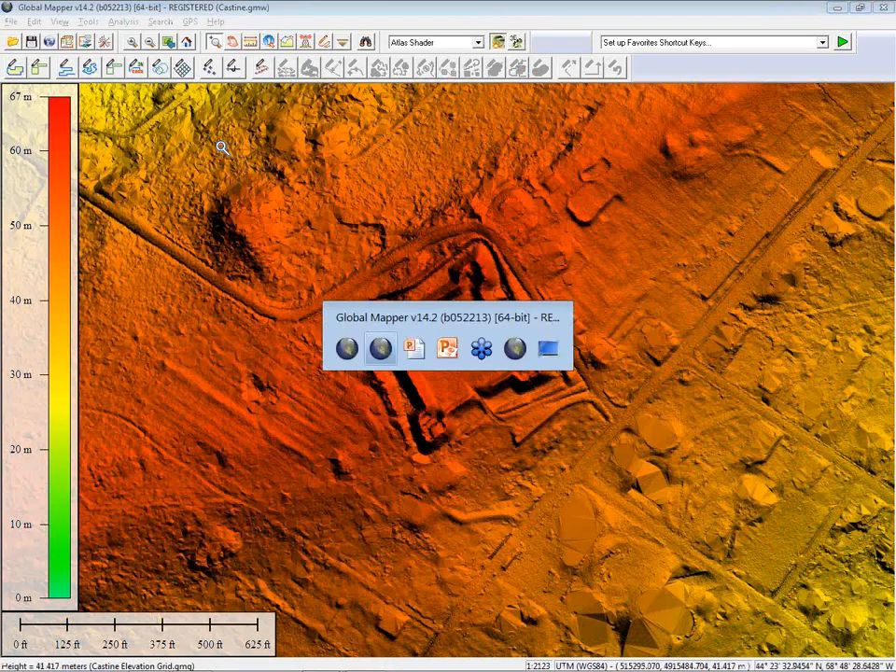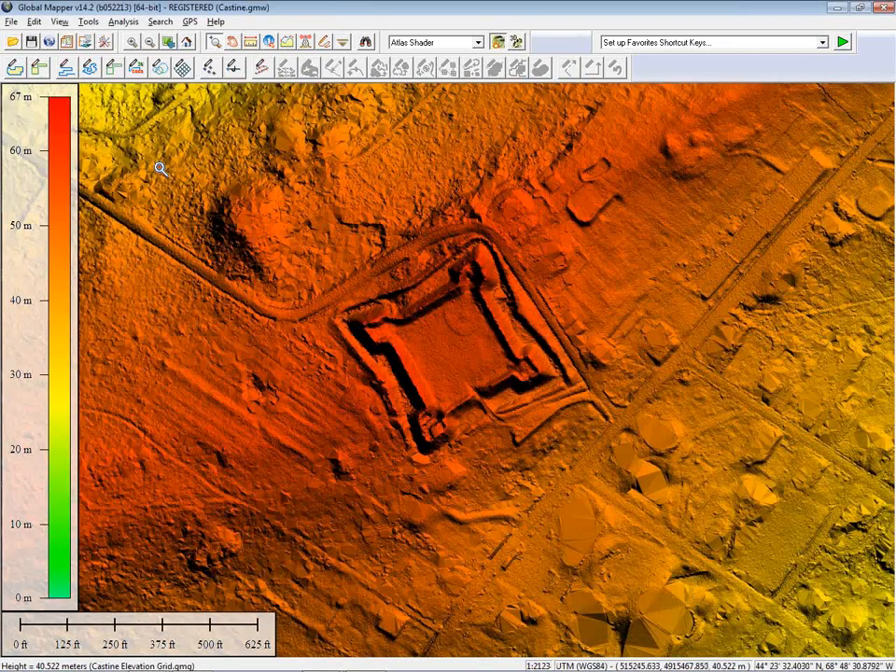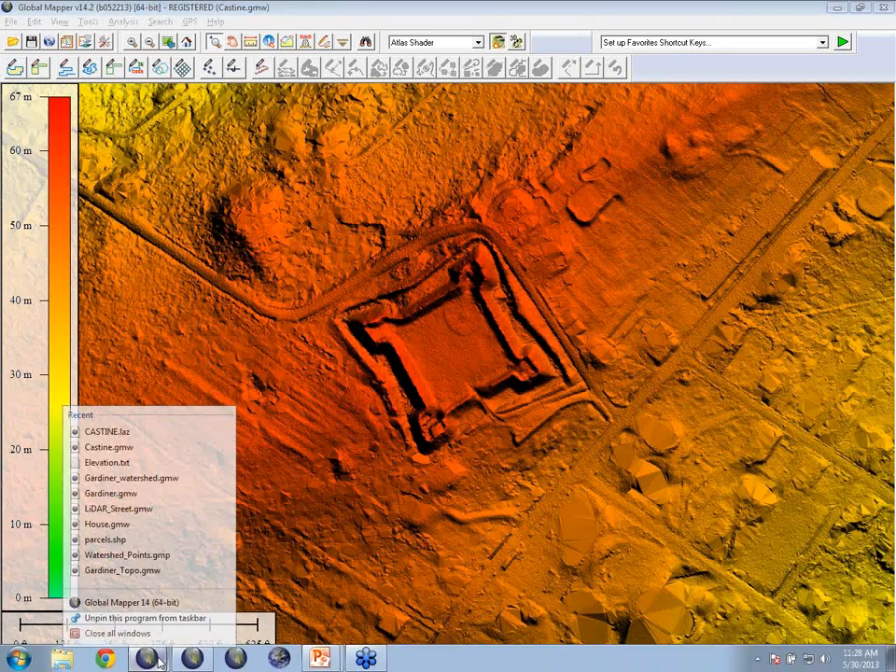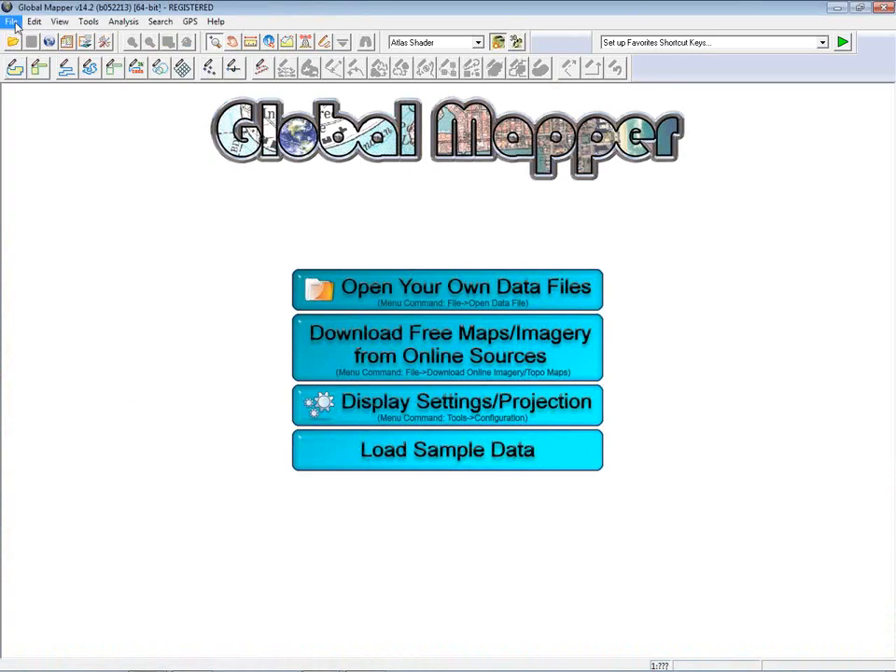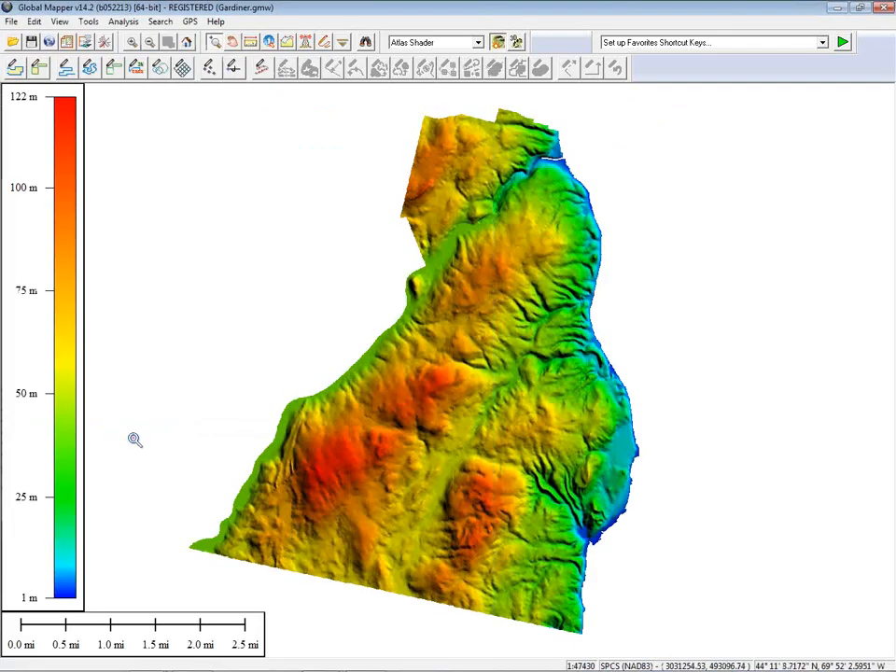I'm going to change focus slightly here. I'm going to actually open up another version of Global Mapper. Just bear with me for just 1 second. I'm going to open up a fresh version. I'm going to load up a lower resolution elevation data set. This is, again, an area somewhere along the coast of Maine.